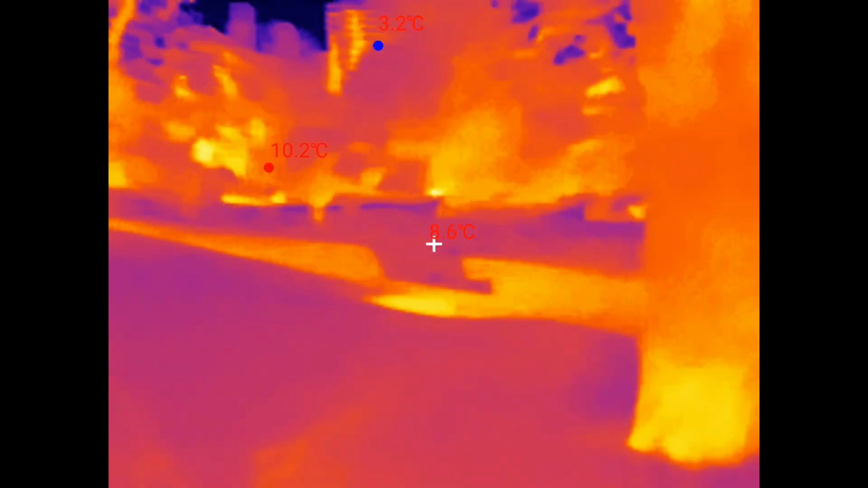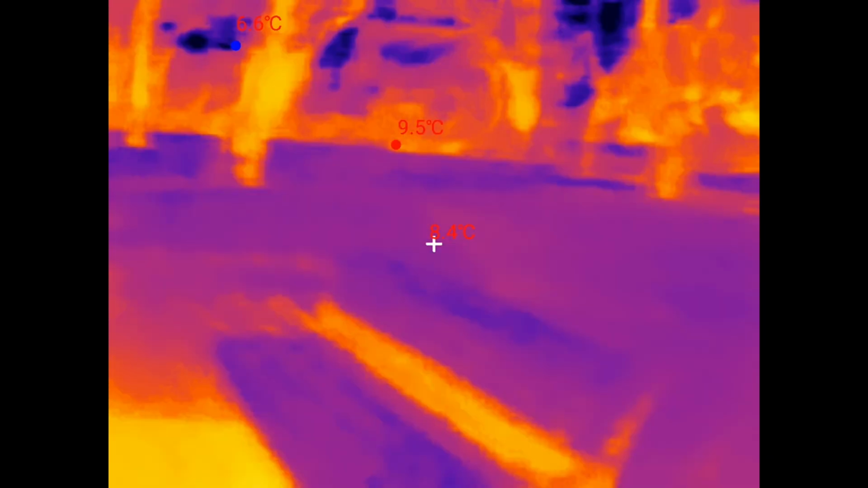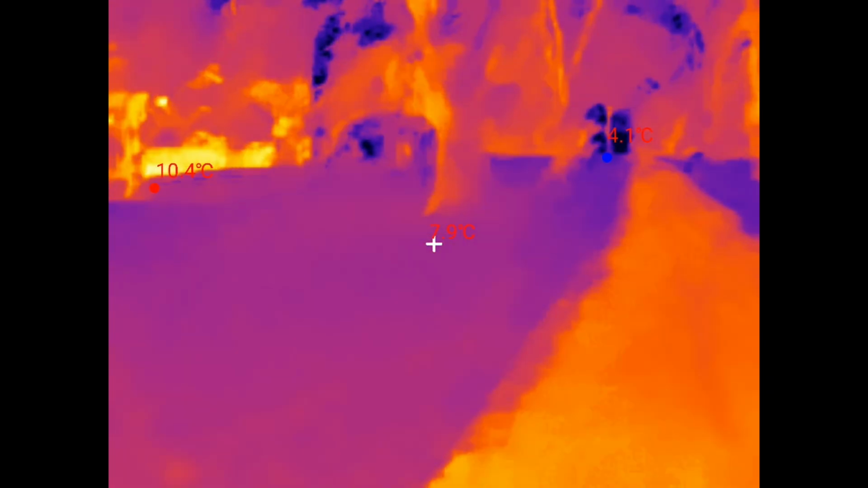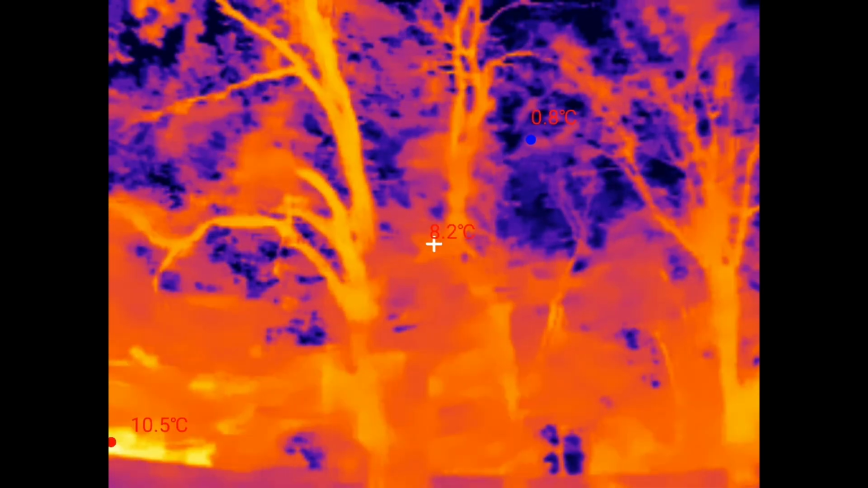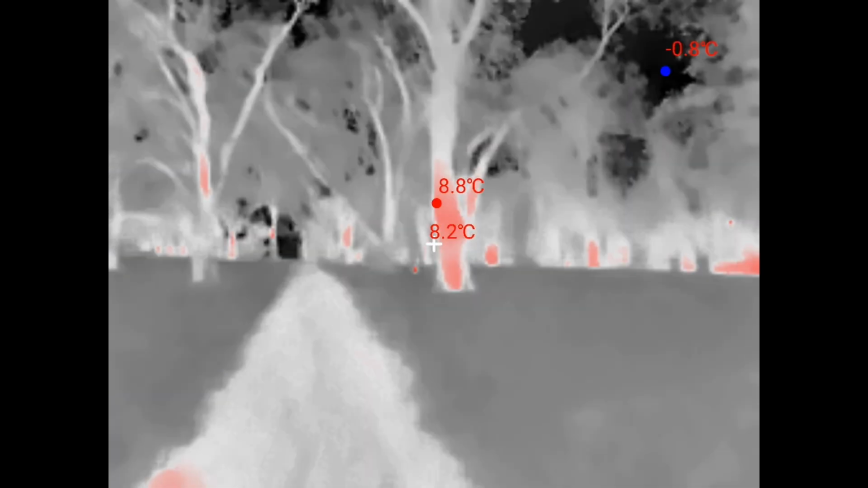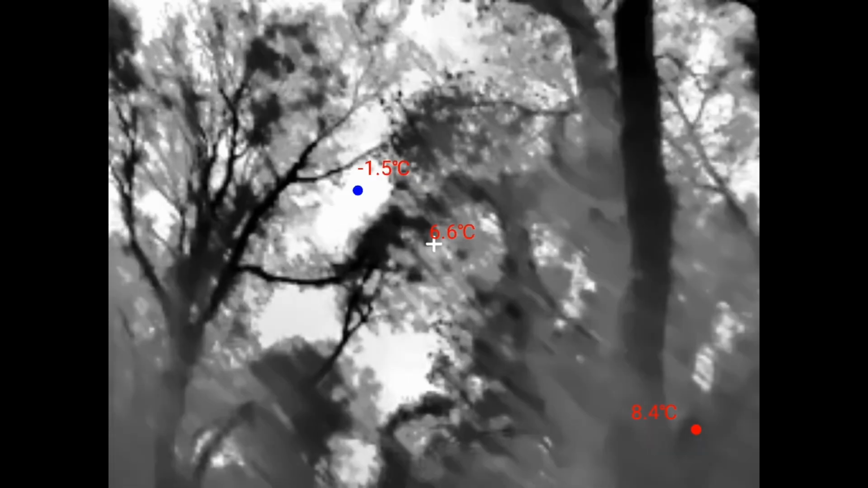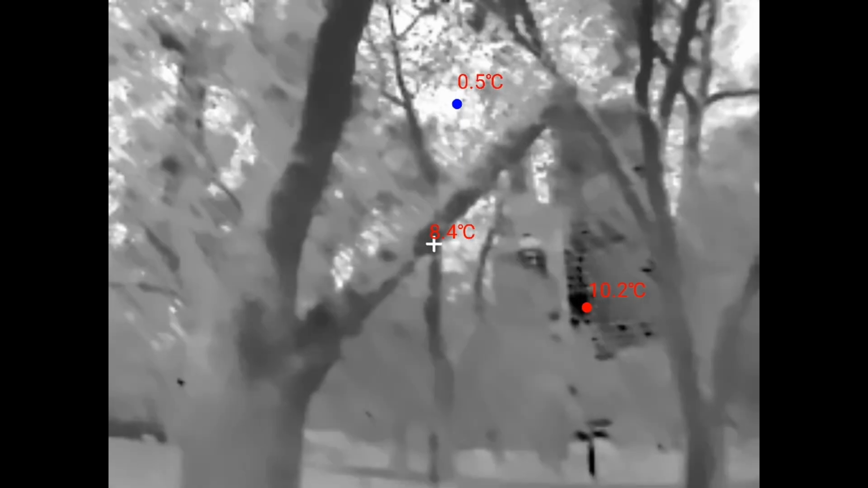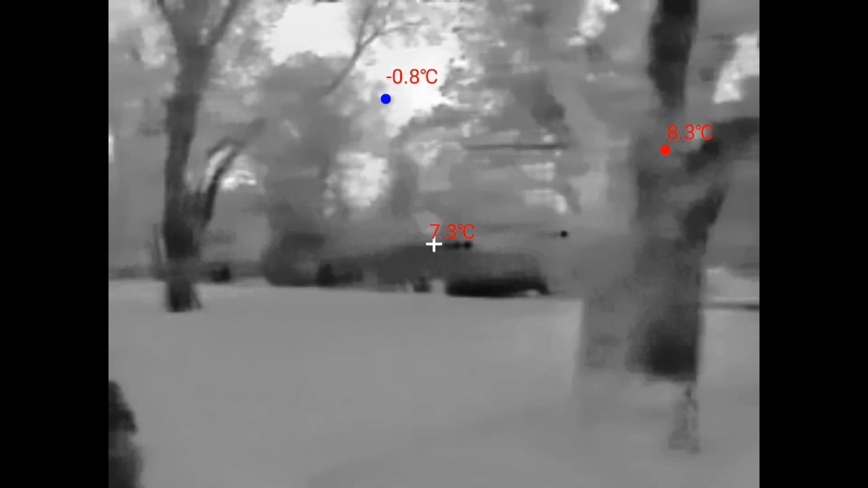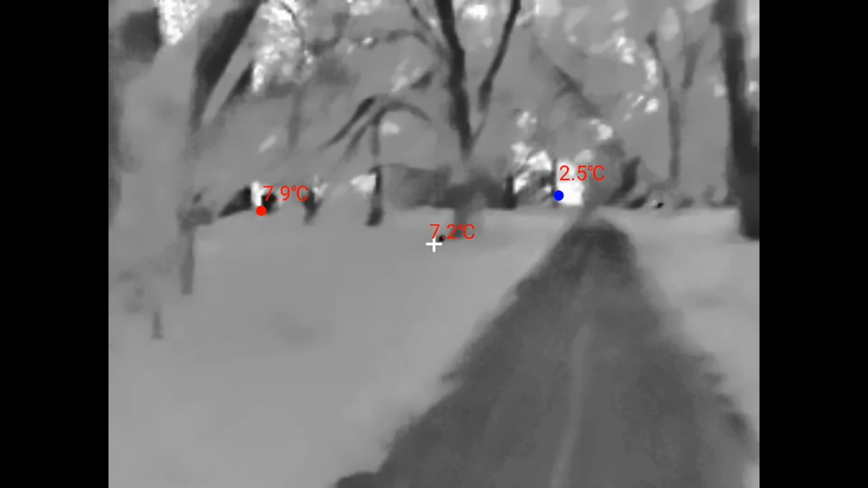So you can sort of angle it, just hold it right in front of you as you're walking, and it just picks up any sort of heat signatures. Let's have a look. This is red hot, black hot. So hoping to maybe find some animals or whatever up in these trees. There might be a couple up back there, or I guess those could be lights as well. Oh, look, there's something here.